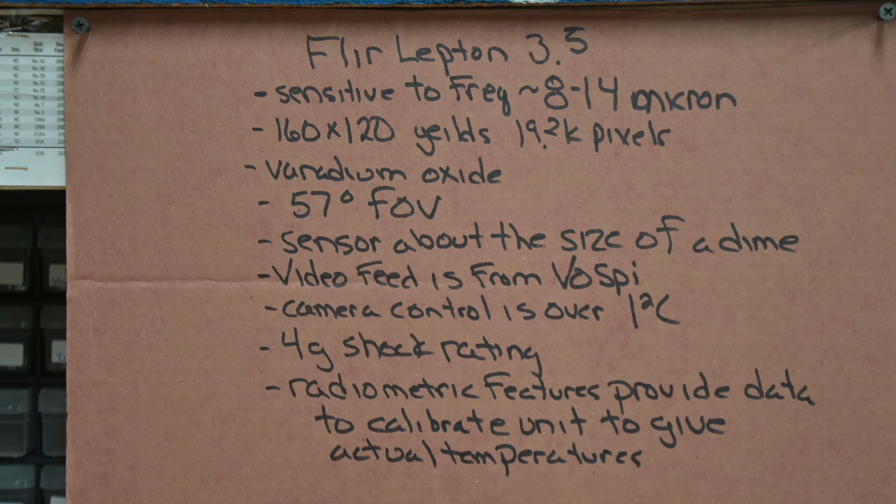So the actual device is sensitive to frequencies in the 8 to 14 micron range. The resolution of this is going to be 160 by 120, which gives you 19,200 pixels. The device itself, I believe, is made of vanadium oxide, which is sensitive in its resistance to changes with temperature, and then that has to all get processed, and a lot is involved with that, I'm guessing. And it's got a 57-degree field of view.